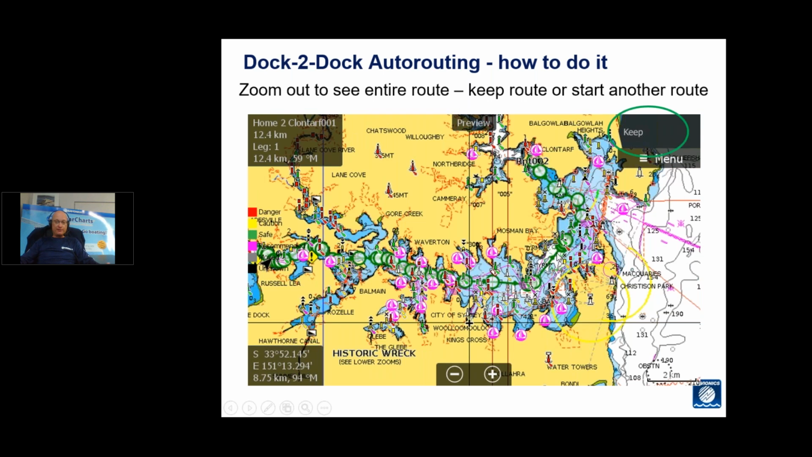This is looking at the entire route. It's a bit hard to see because it's zoomed right out, but this was a route in Sydney going up Parramatta River all the way around into Middle Harbour. So you can see that there's a lot of those green dots and the green lines in between. At this point, the top right of the screen is showing that you can keep the route.